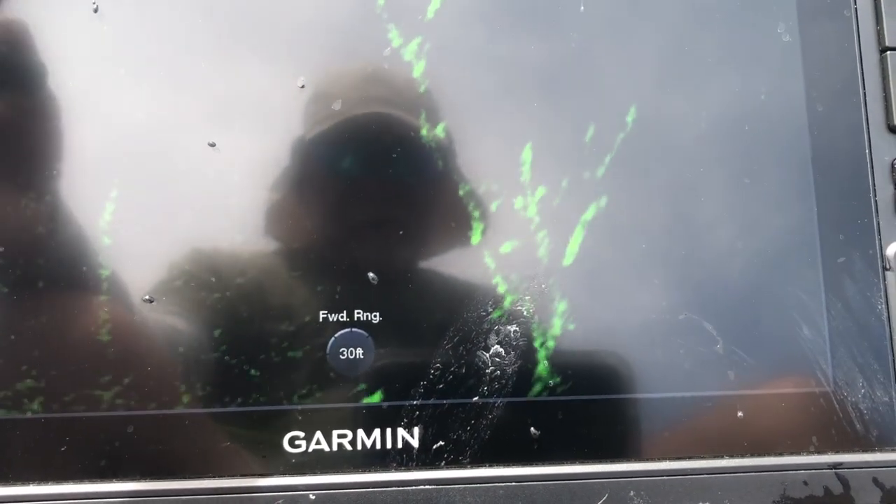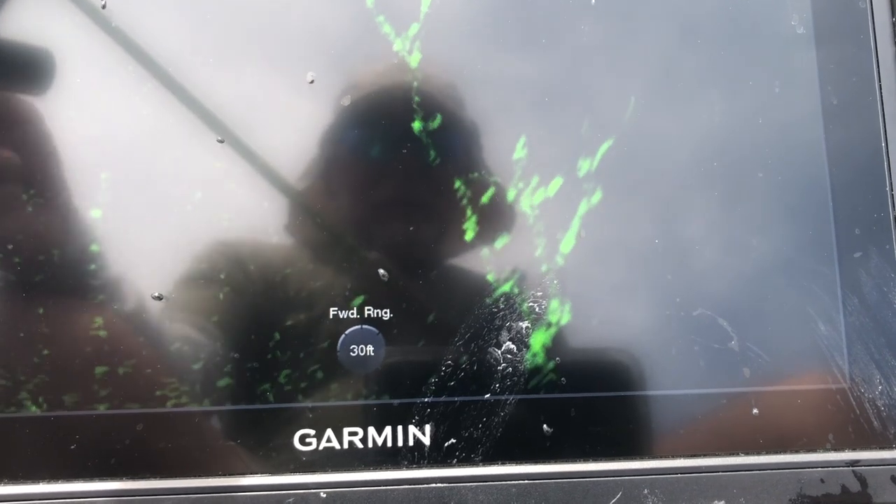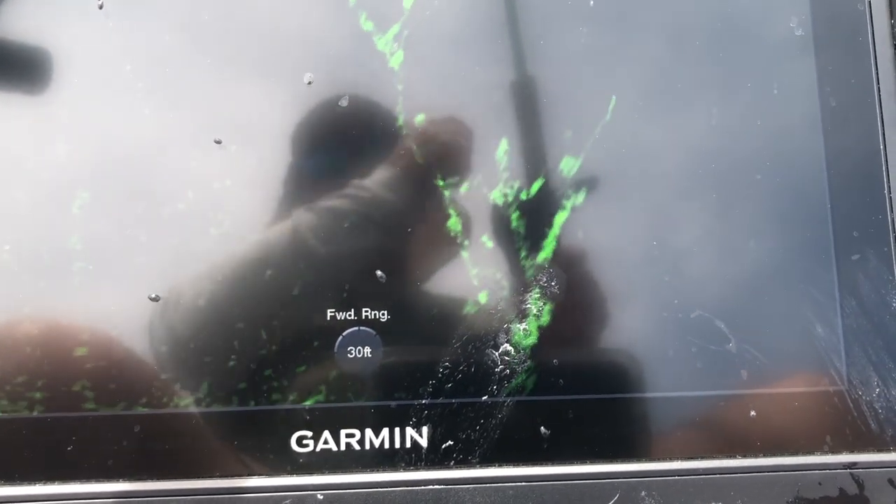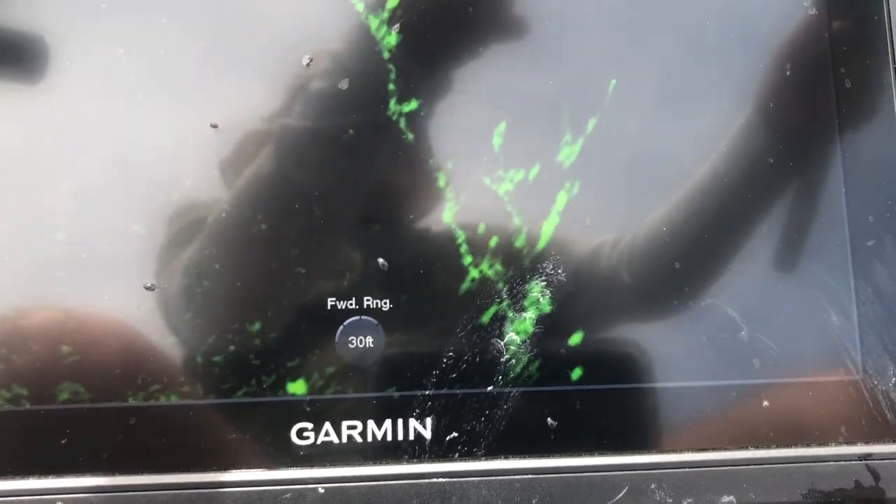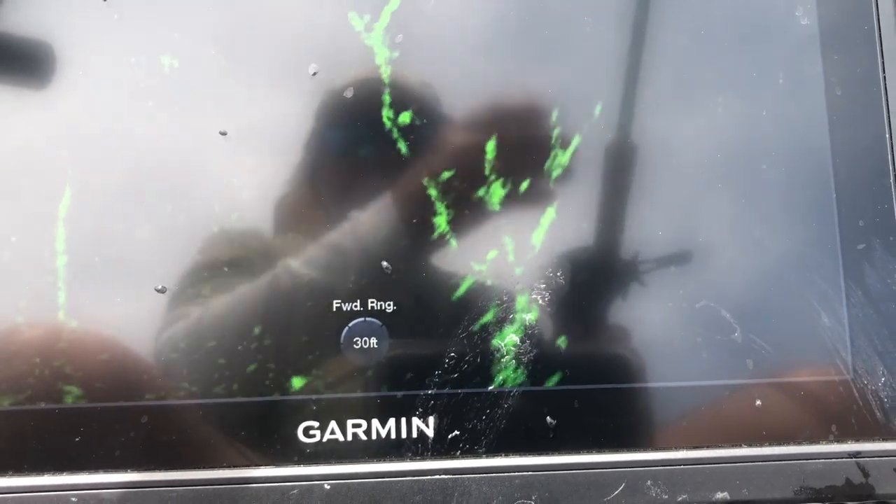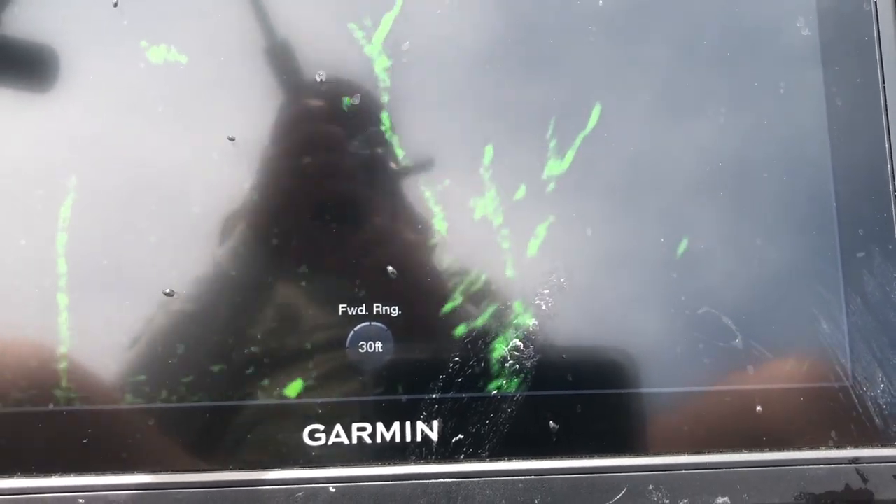All right. I wish I could keep from wrapping my line around the rod. I use that braid though, and that's the bad part of it. It does wrap you up. But when a fish gets you around a tree limb, oh, missed him.